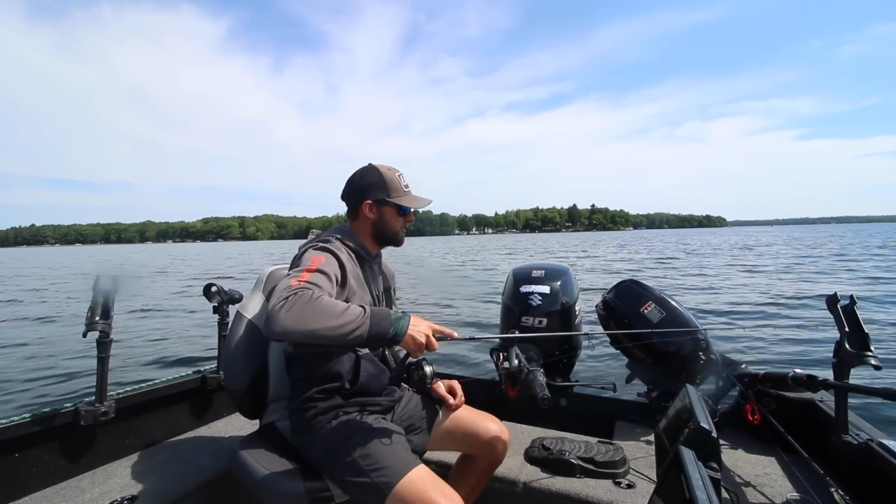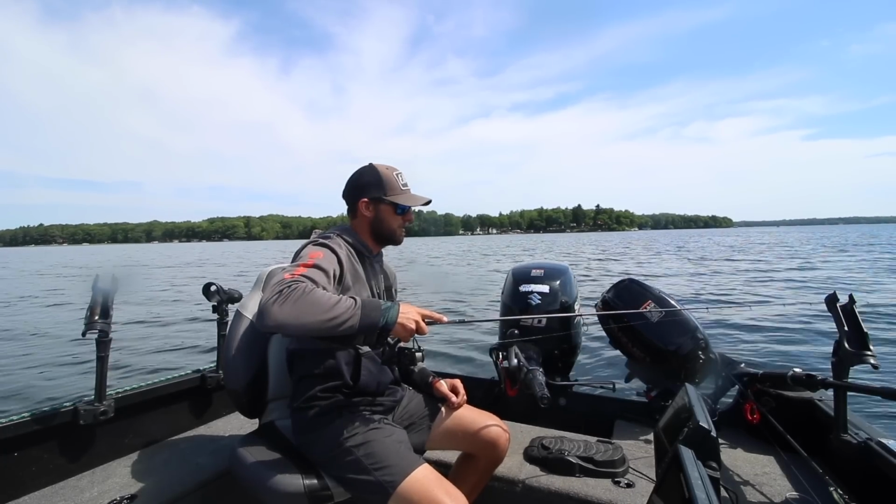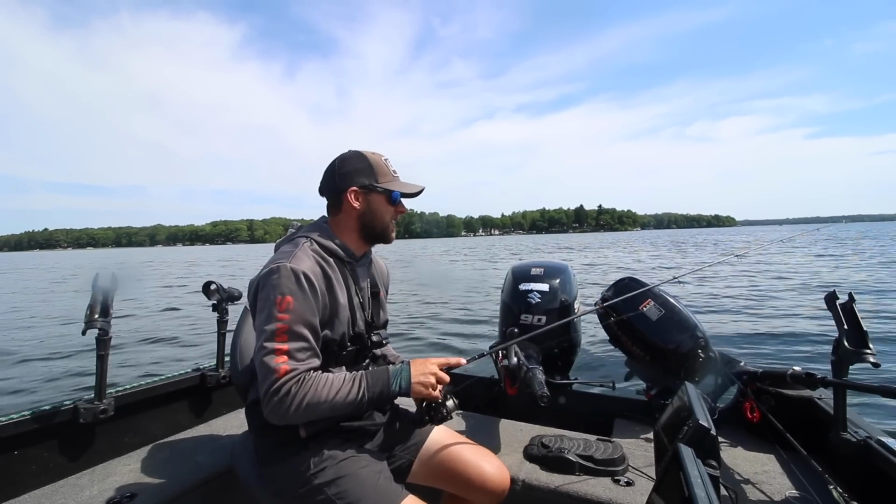That is another key. Hit it, drop it on a slack line. Hit it, drop your bait on a slack line. You can see I'm doing this. Sometimes it's a one pop deal, sometimes you can hit it a bunch of times, but basically the premise here is that you're hitting that bait on a slack line.